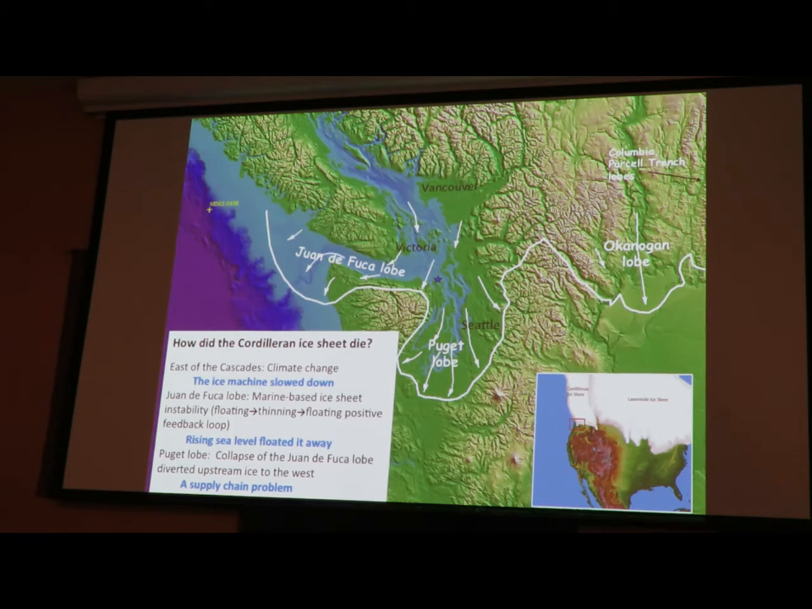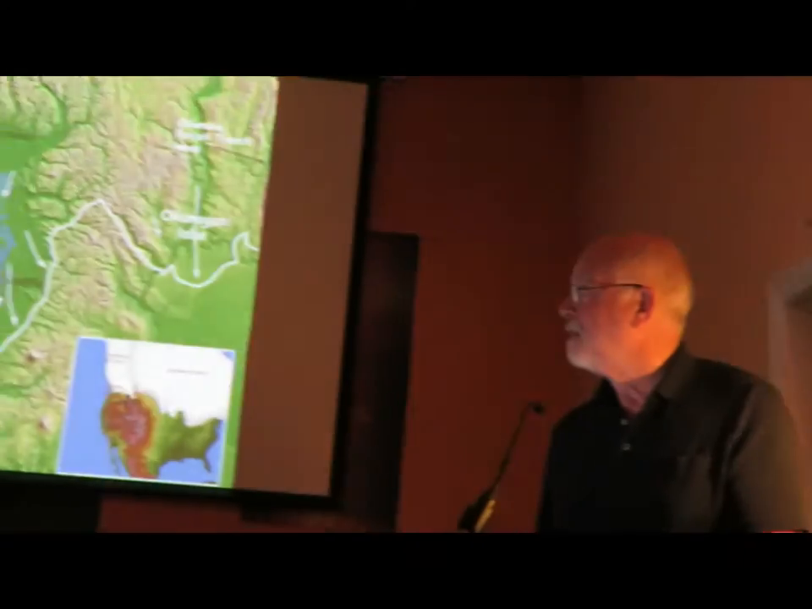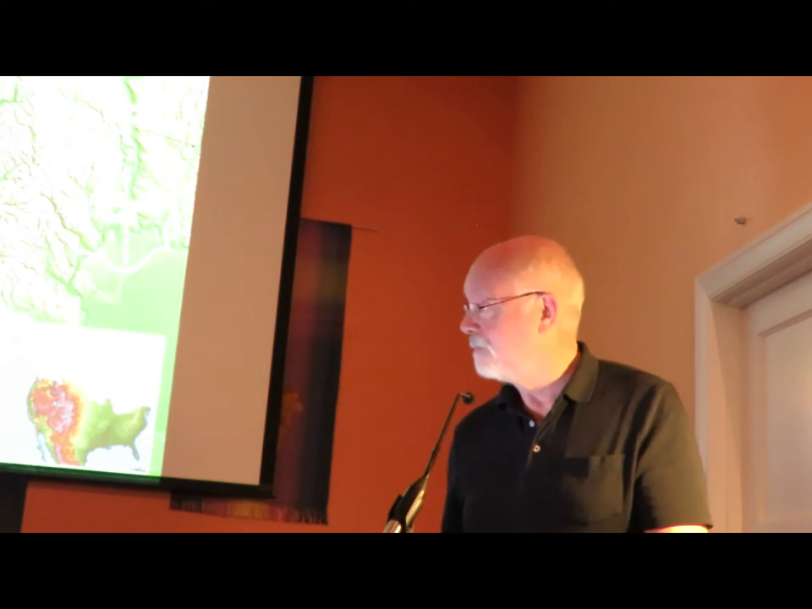The Juan de Fuca lobe has the most complicated story, and I'll spend the most time talking about it and say things that I'm the least sure of. So, bring out your salt shakers. But the Juan de Fuca lobe, I think, is an example of a marine-based ice sheet that became physically unstable and floated away as sea level was rising. If you admit that, it's easy to explain how the Puget lobe died. It was fed from the east end of the Juan de Fuca lobe, and when that was gone, there was no more ice to flow south into the Puget lowland.